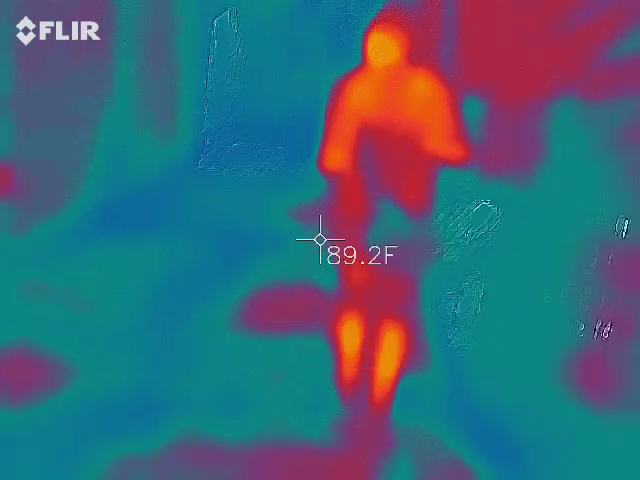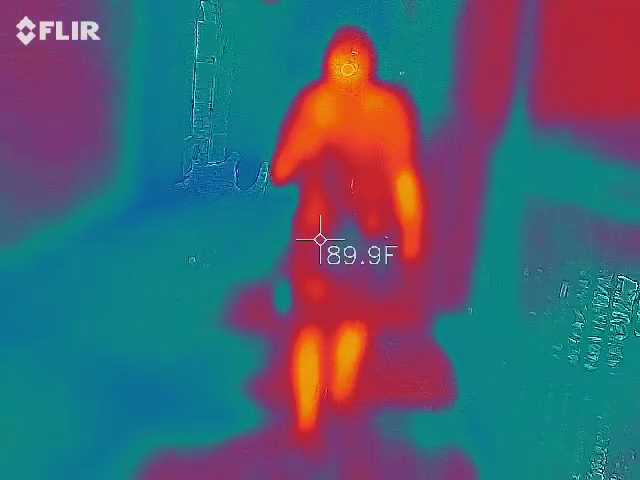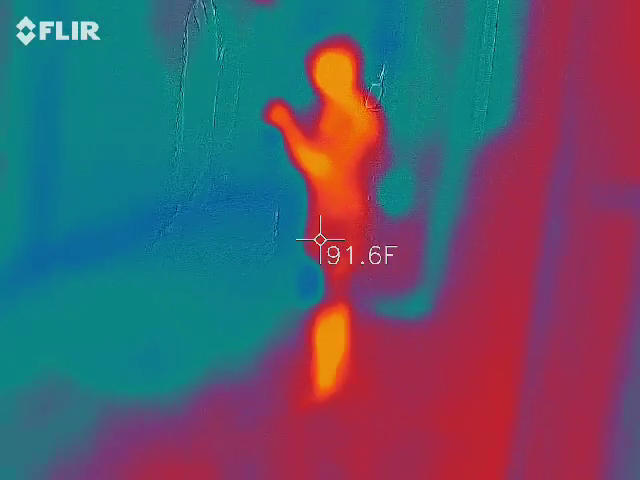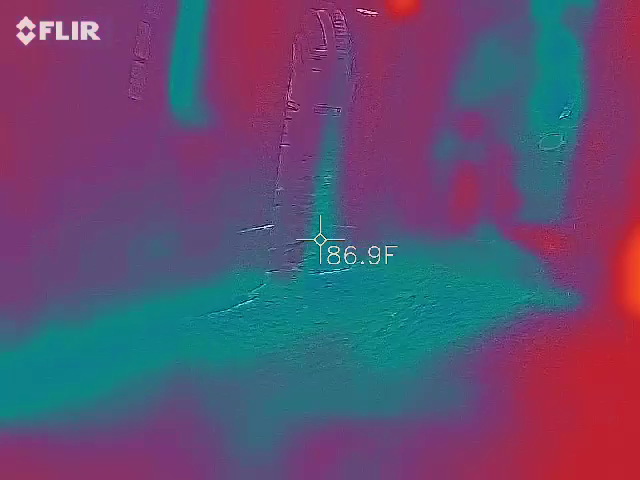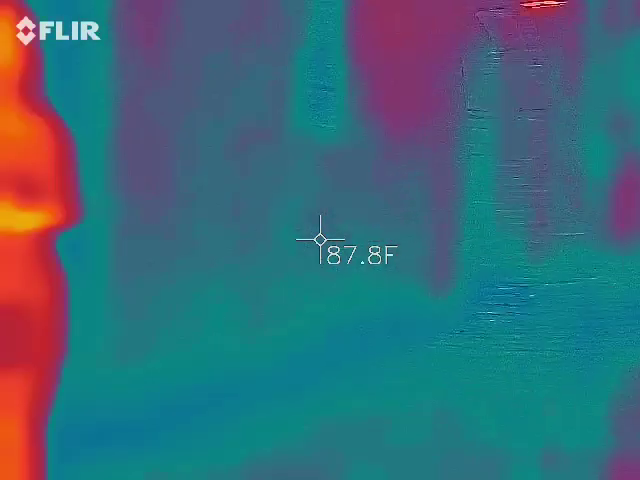Uh-oh. Saying don't come in this alley. Well, it's constant. See how constant it is? It's something man-made. That's from the building. It's going to be from all the electrical stuff that's inside that kitchen. This is the back of the kitchen for the restaurant we just passed. So you guys are walking down Lodge Alley.